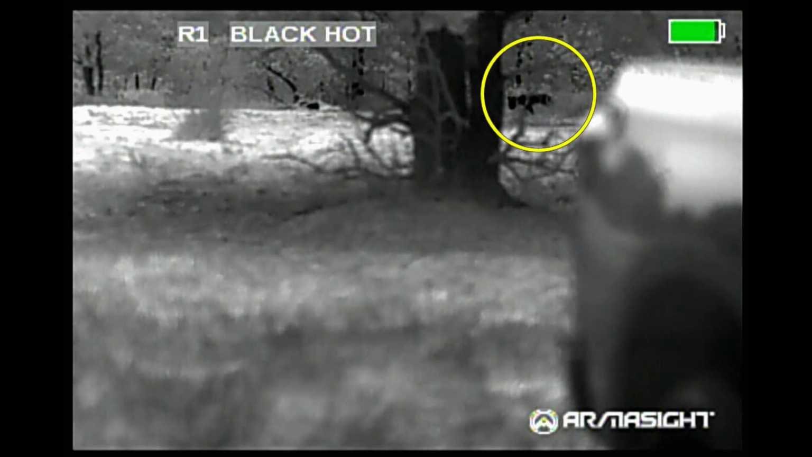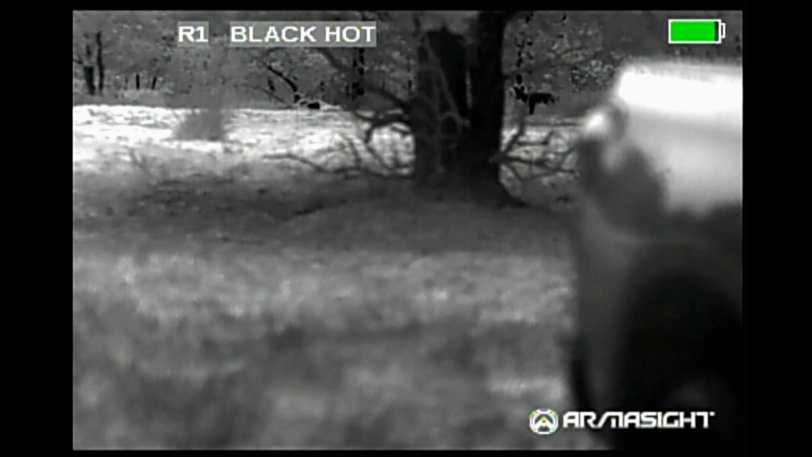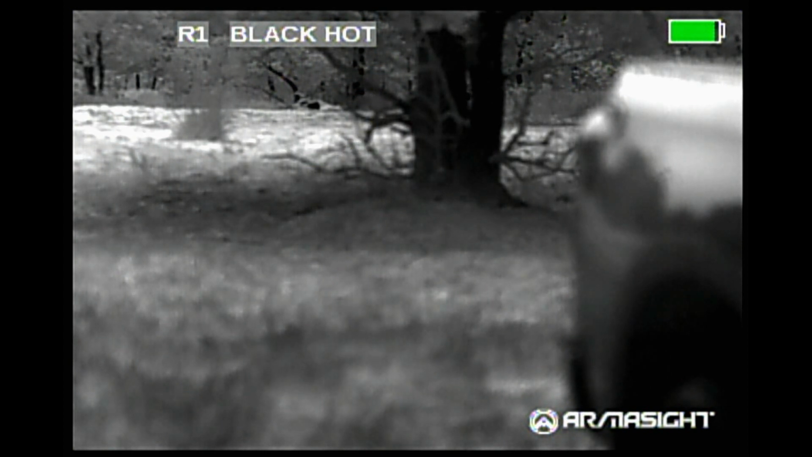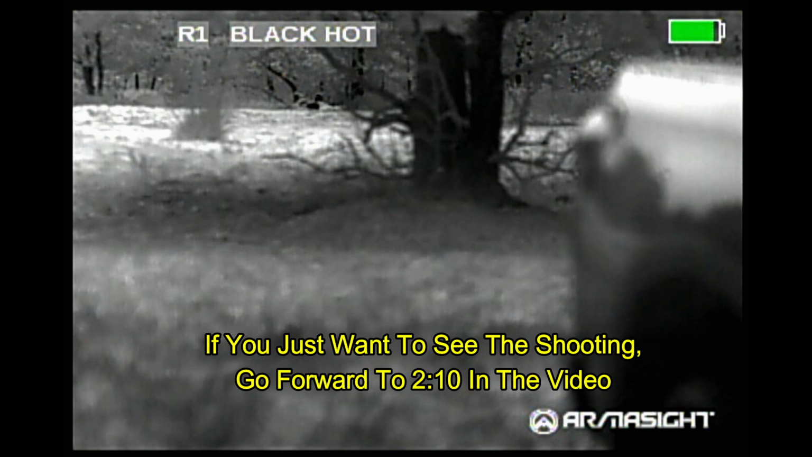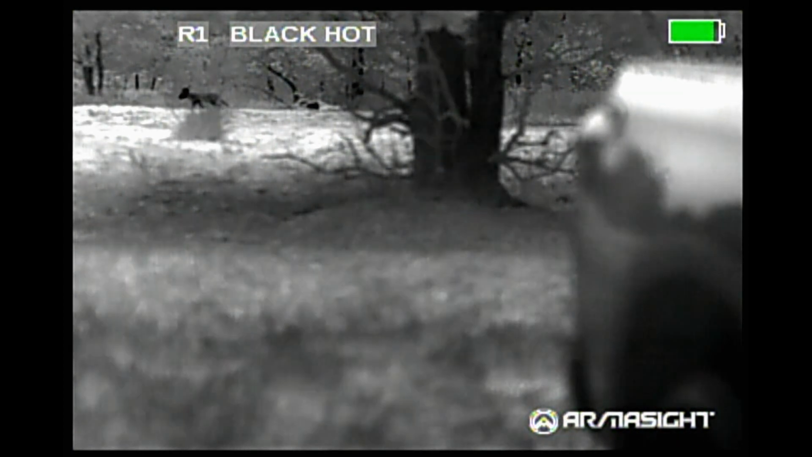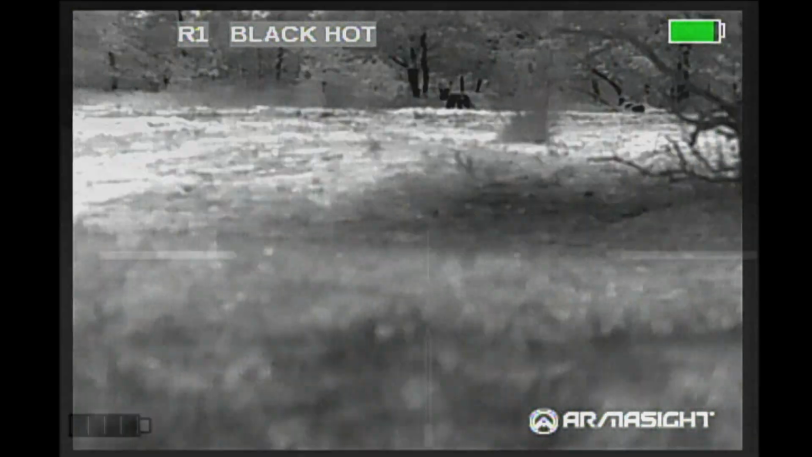Hunting up in North Texas, I was set up in a field where I'd killed a hog previously, and there's a coyote that's been coming in and checking on it. There's the hog right there. I guess this is from 4 days beforehand. I don't shoot coyotes on this property because the landowner doesn't want it, so I just get to enjoy watching the coyote do its thing.